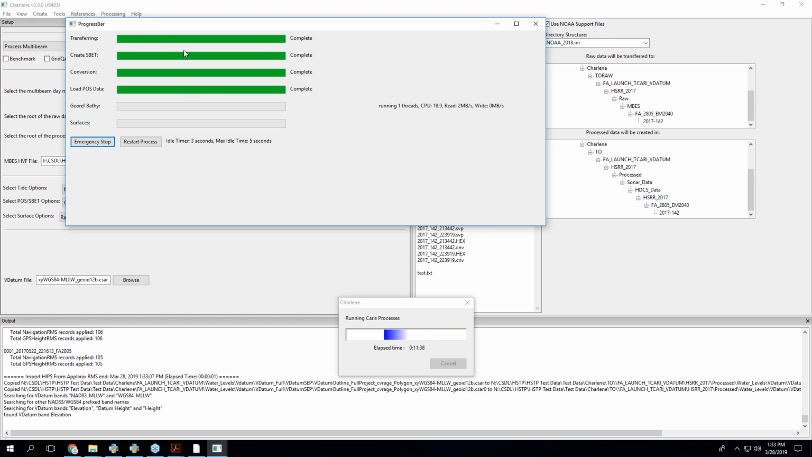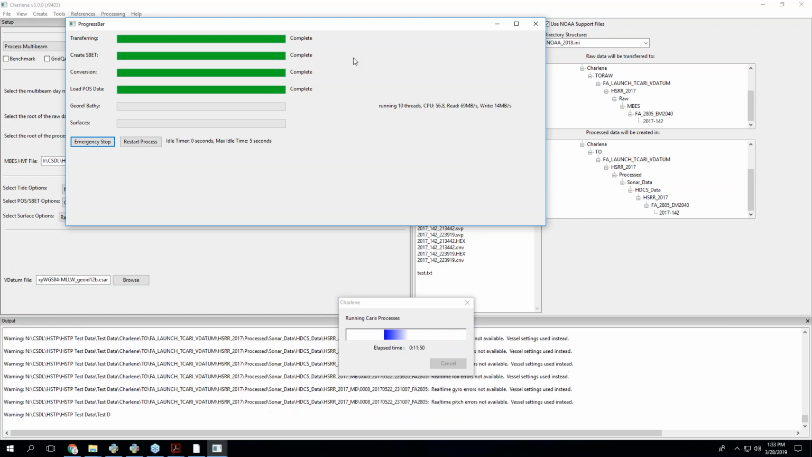But yeah, this bar will go red, and then if it's an error that I've seen before, it should even tell you what actually went wrong right here, like a data gap problem or something with GNSS processing or something. It should tell you that.